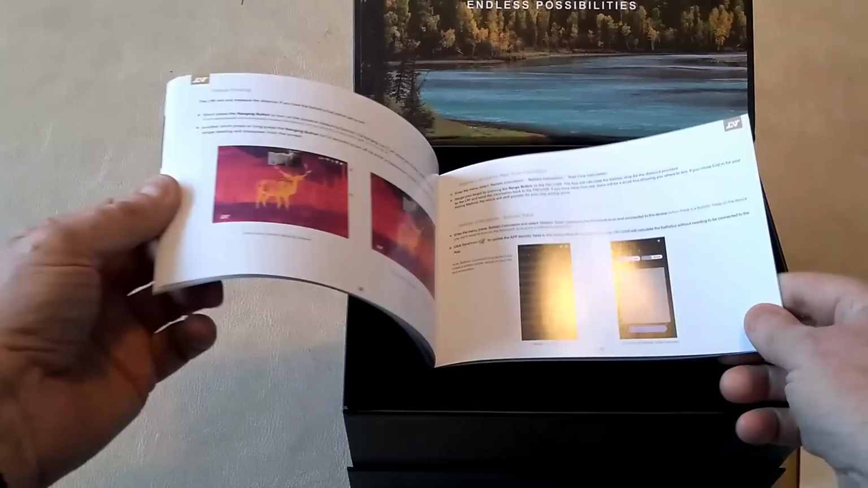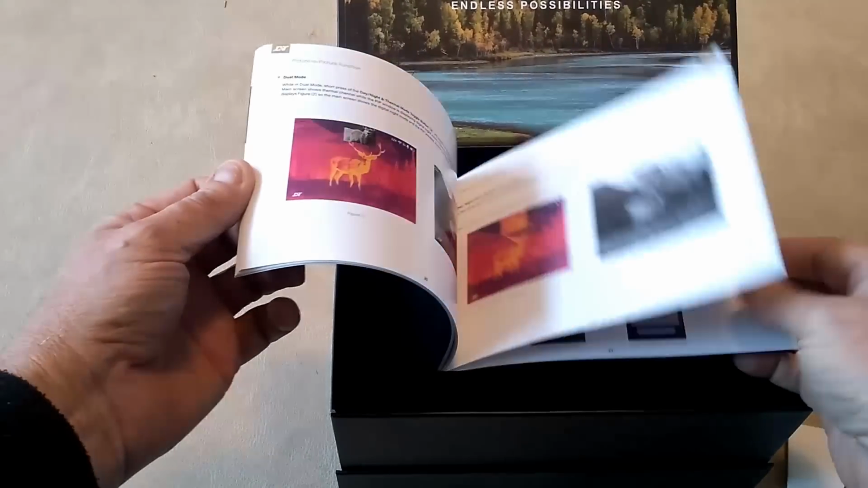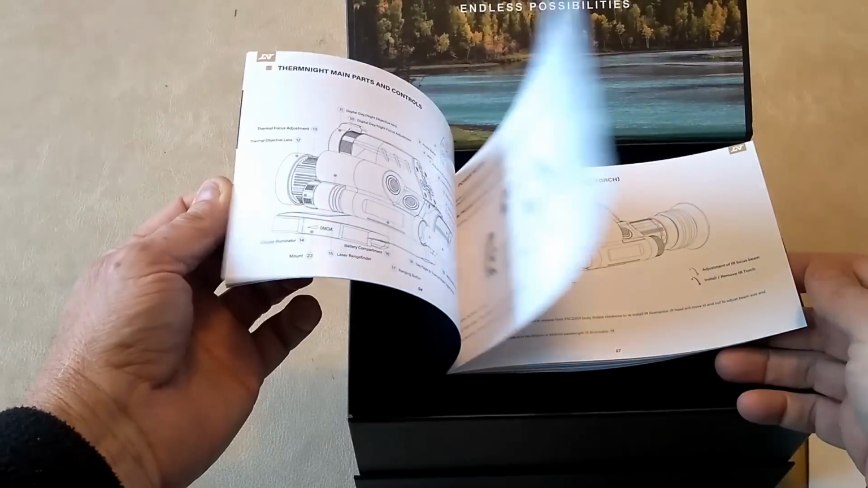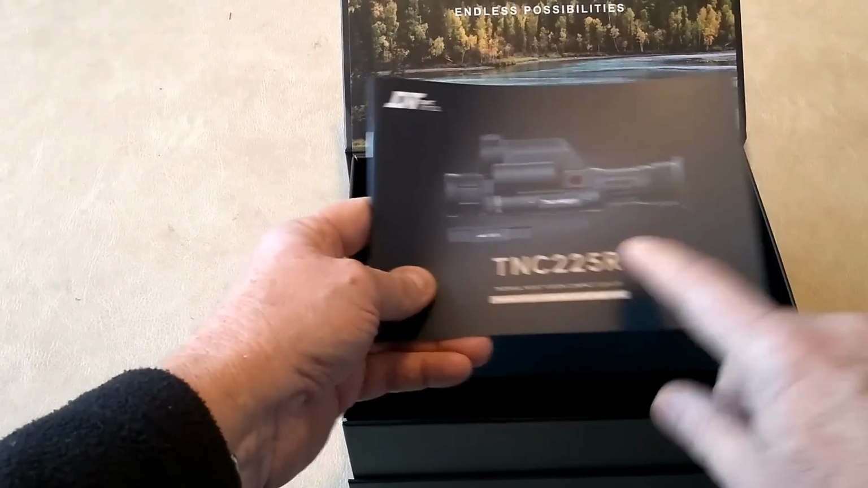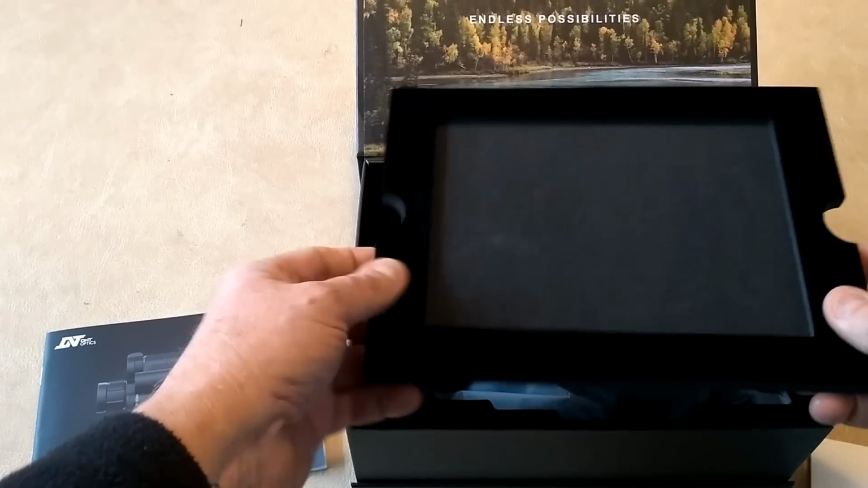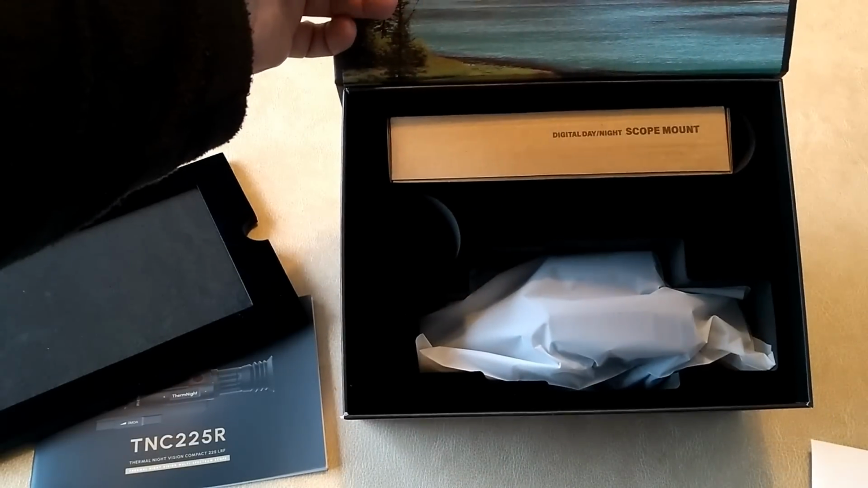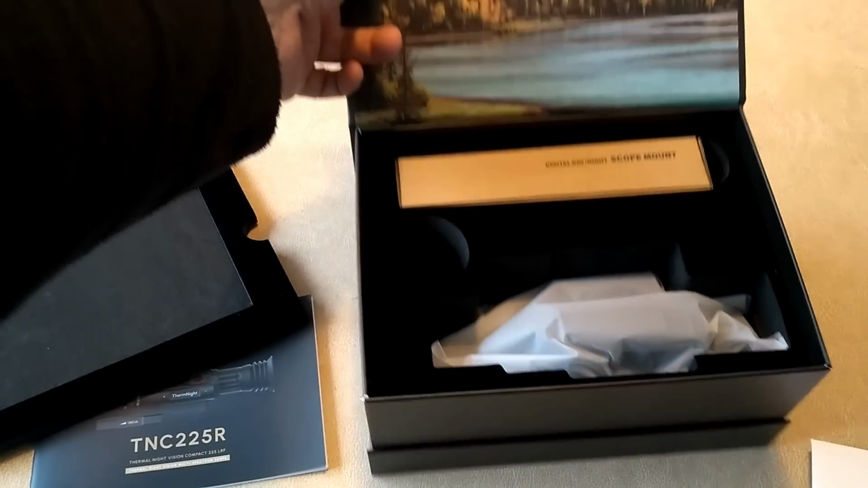So this is the manual. I haven't had a chance to go through this in detail. I've just had a cursory flick through, but it seems all very clear and well laid out, easy to understand. There is a lot to go through, so I'll need to study that a bit. And then you take this inset foam and velvet layer off, and then you've got the product itself. So you've got the scope, you've got an eyepiece, and you've got the box with the mount.